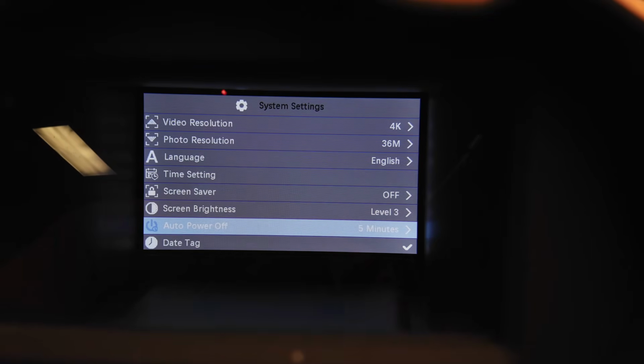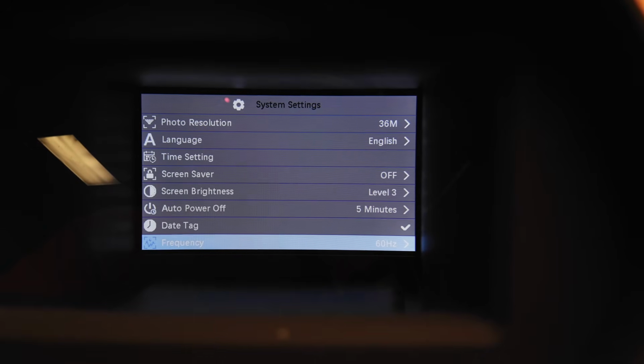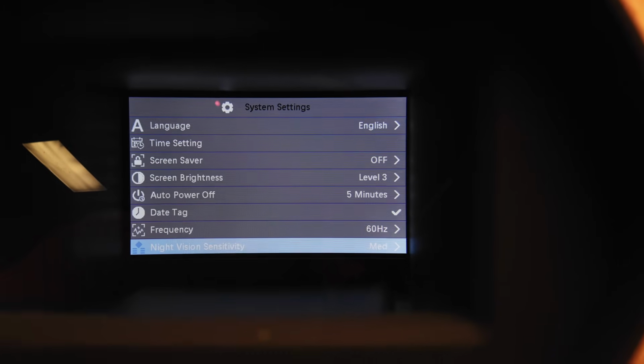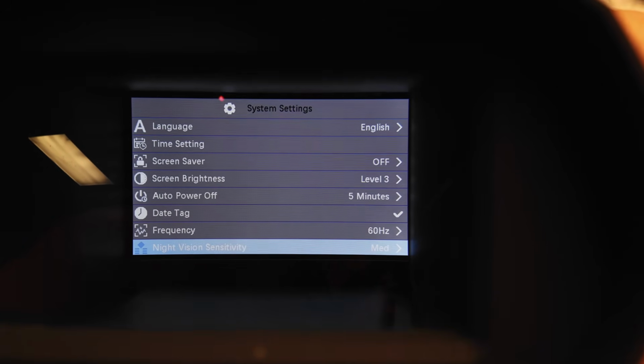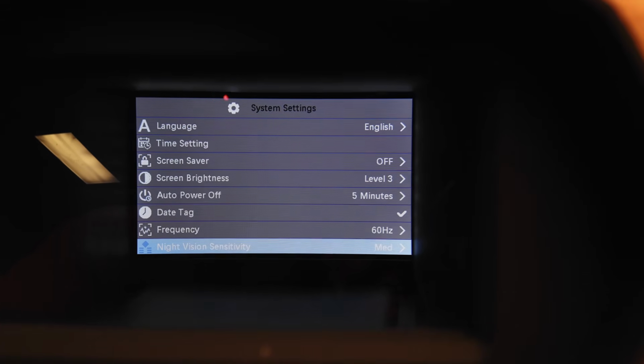So you got screen brightness. I left it where it's at. You've got timers for your power off, like an automatic timer. I think mine's on 5 minutes. Frequency, operating frequency. This is your hertz. In the US, that should be set at 60 hertz. And in Europe, 50 hertz.